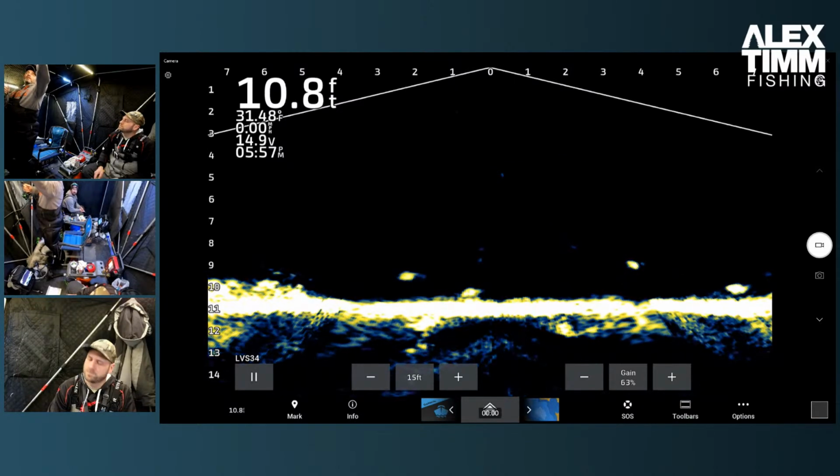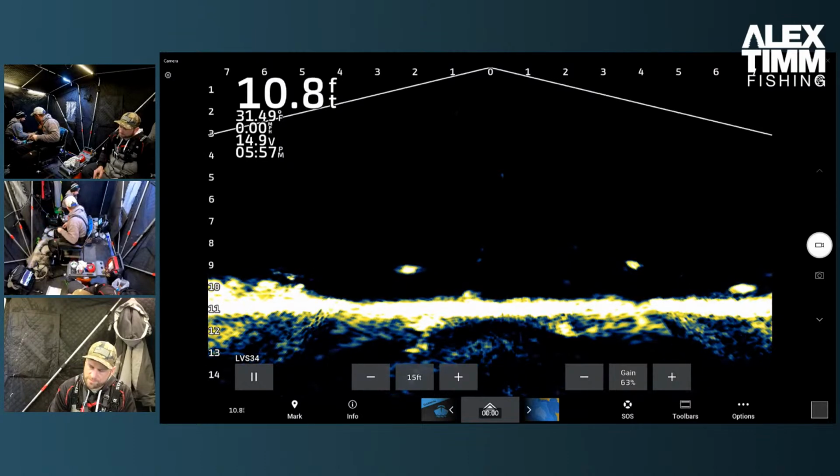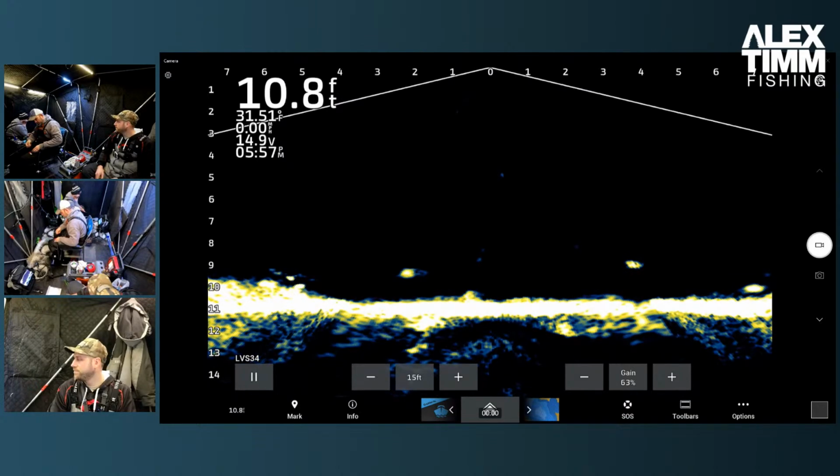Go on. Lazy glow charge. There you go. Bigger fish all the way to the right. Get some. Nothing over there? No.